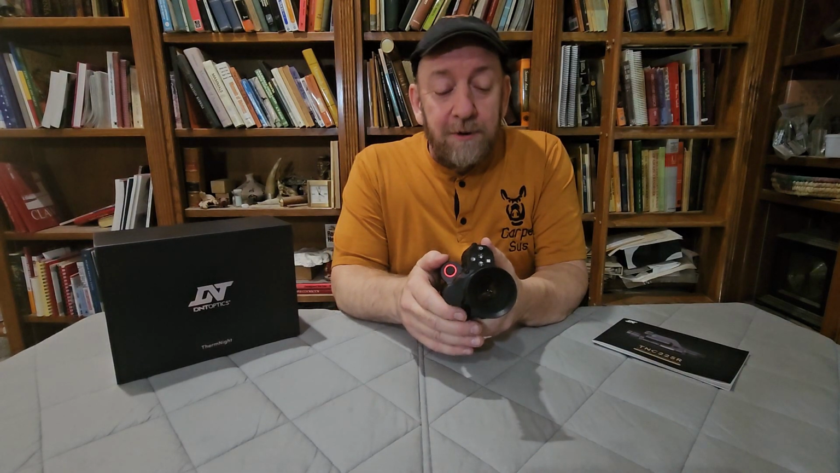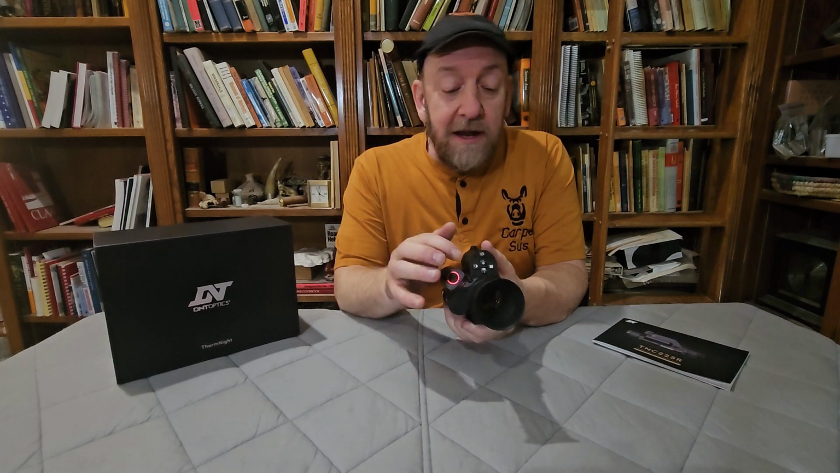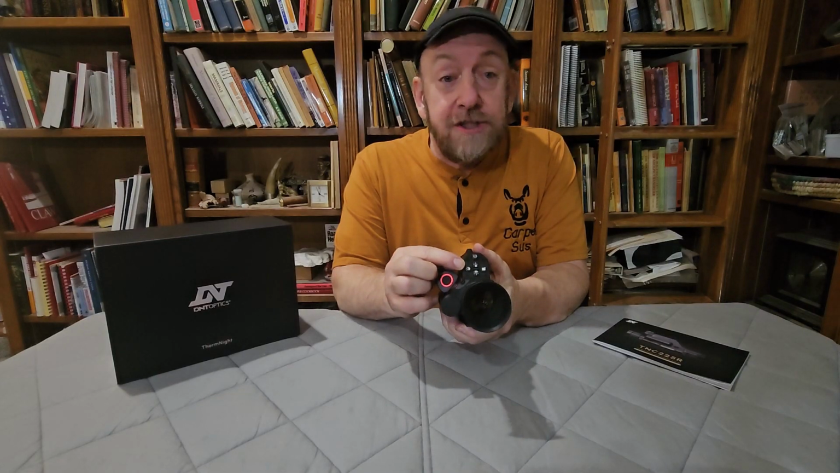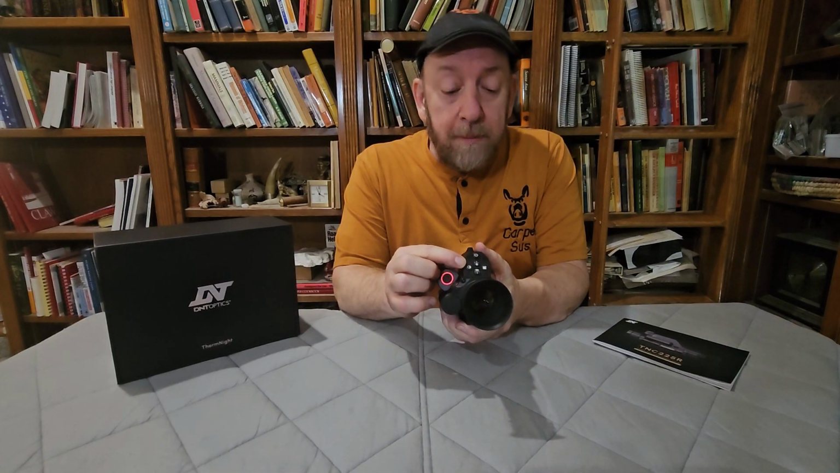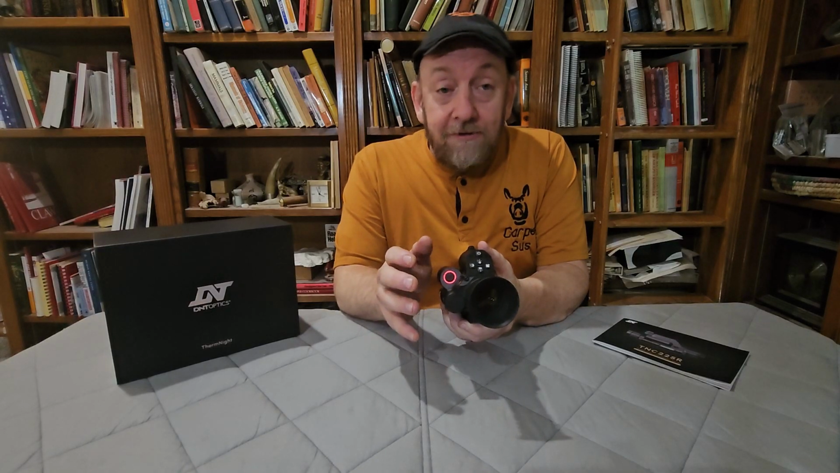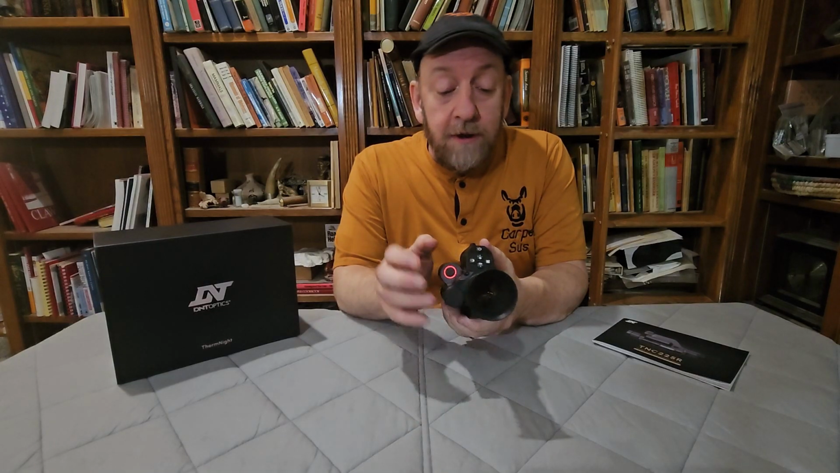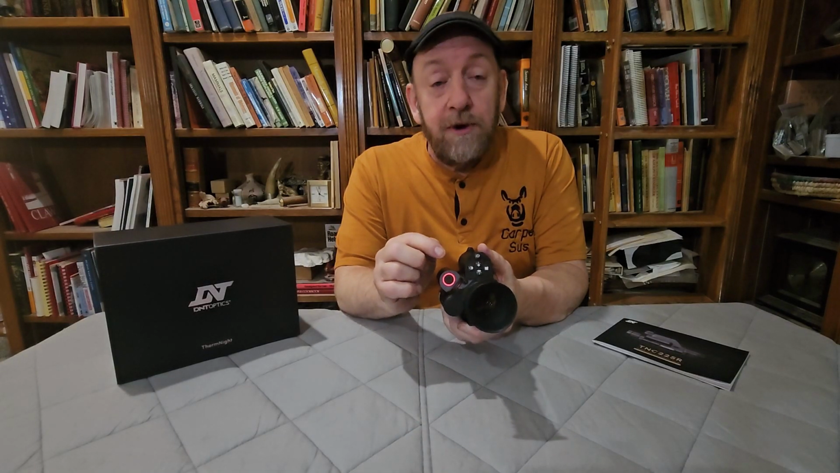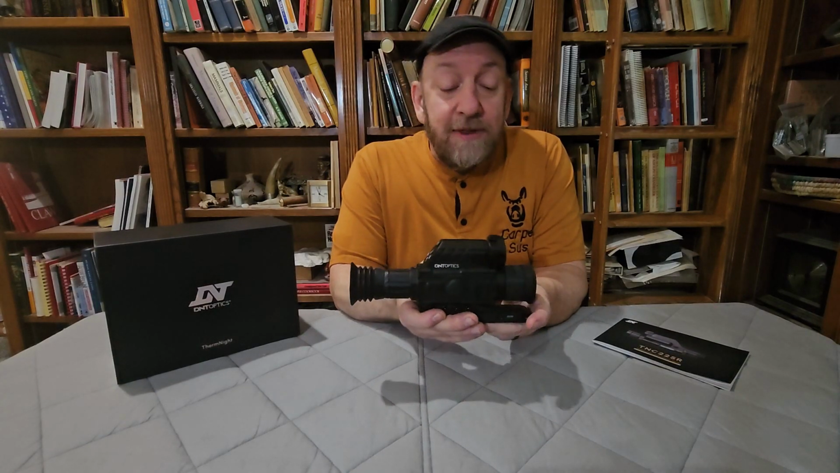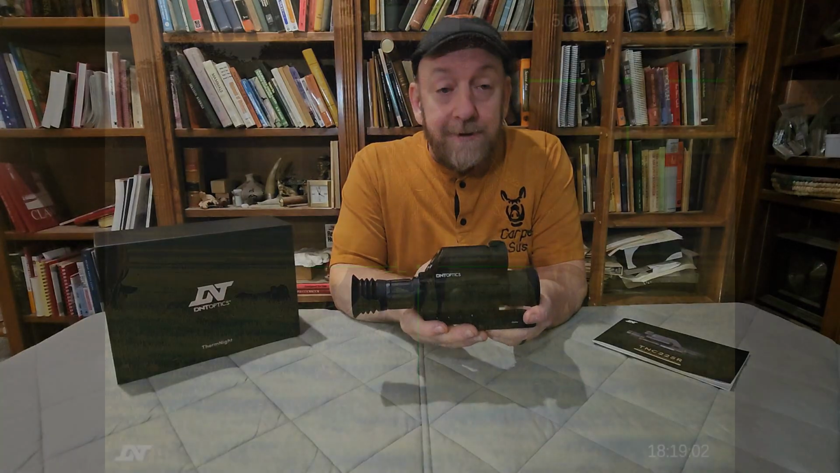Now, I'm not going to go through the ergonomics of running the scope, what happens with the menu system and what all these buttons do individually. For example, this one button has 13 different functions depending upon where you are in the operation of the scope. However, that has been covered by many other channels, and there have been a lot of these units out for review, and they've covered it much better than I would cover it myself. What I'm going to focus on are the capabilities of what the scope can do in the field, and that's what the rest of the video is going to be focused on.